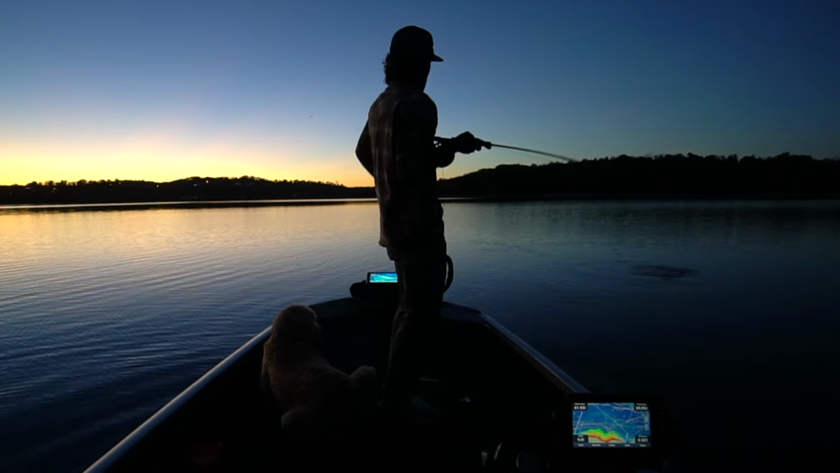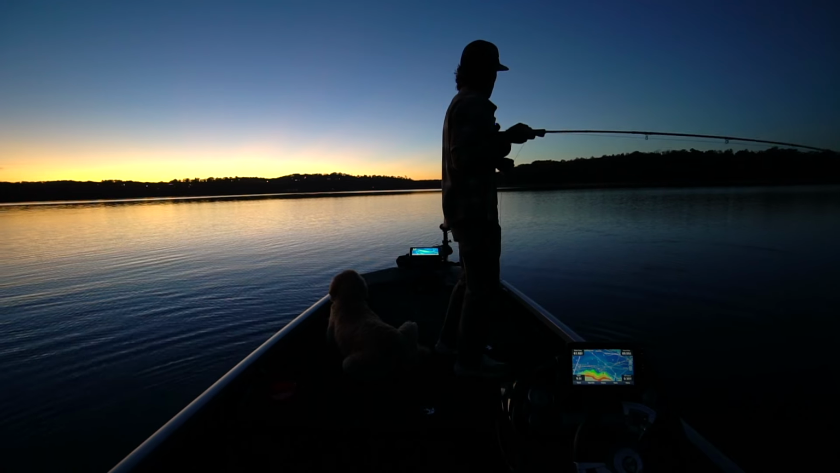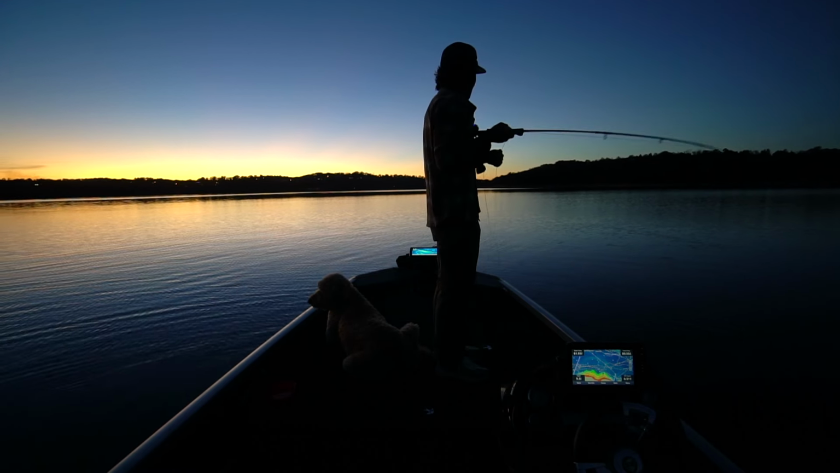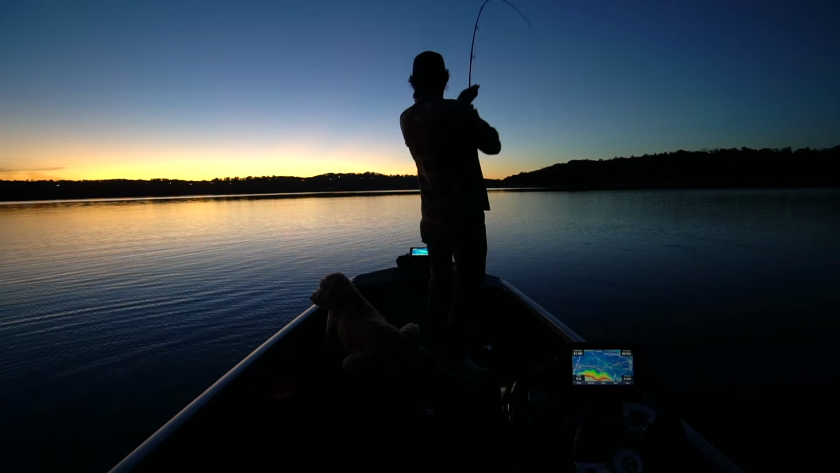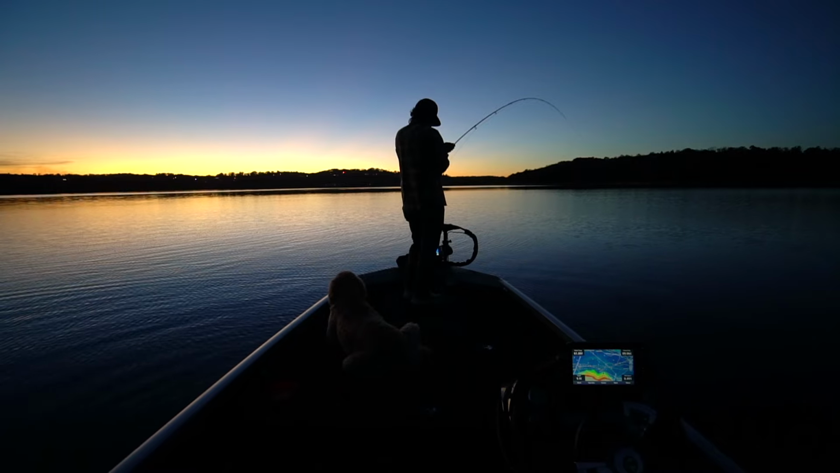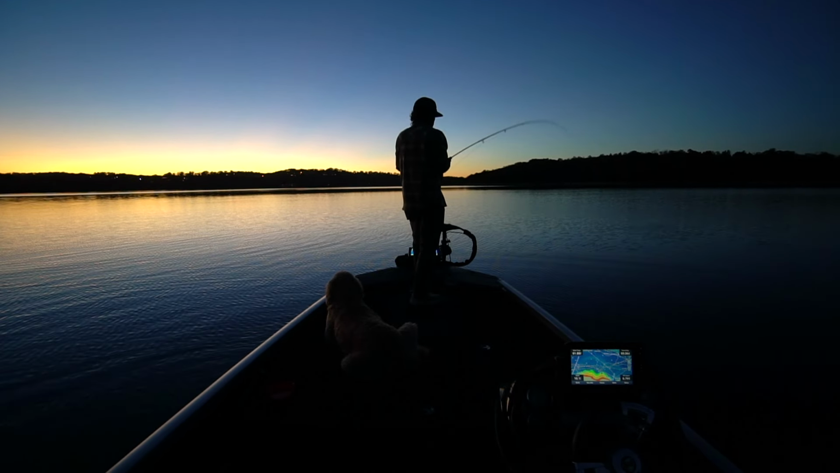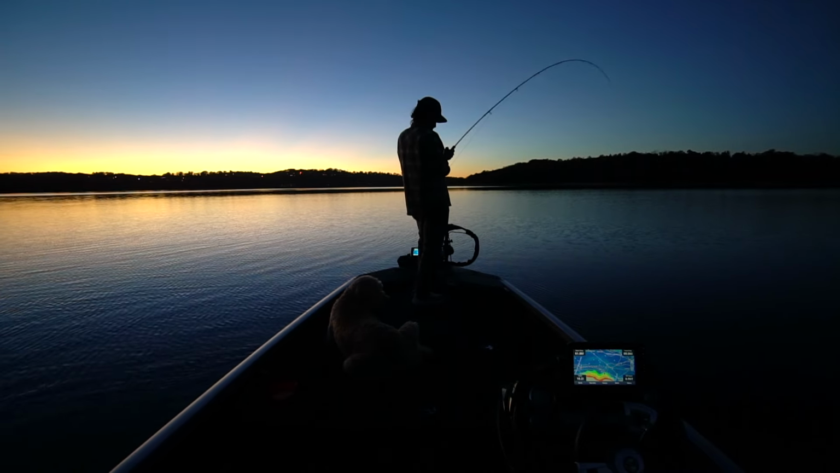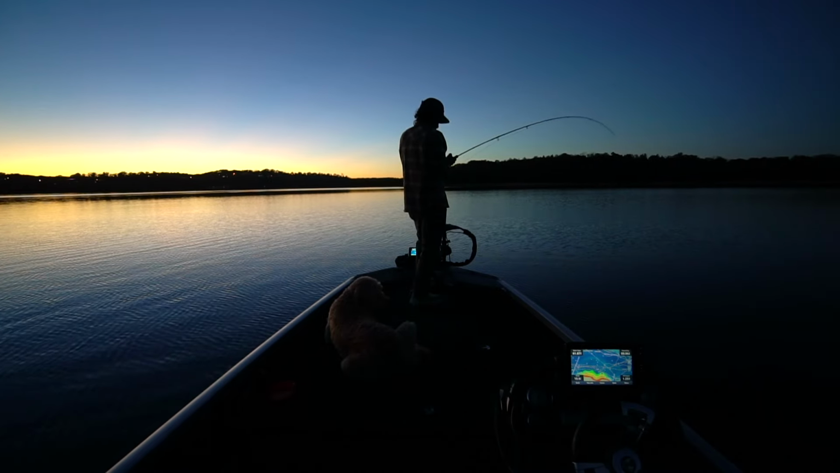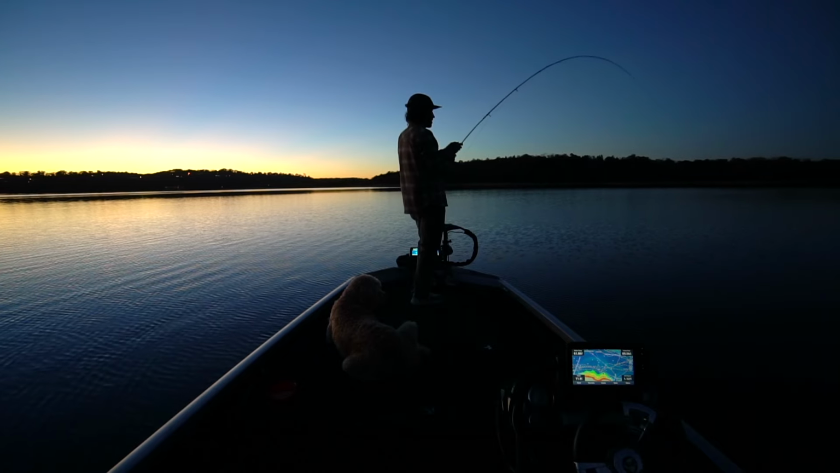Let's go, dude. Let's go. Oh my gosh. Holy cow. Holy crap. That's a large one. That is a large one. We got to be careful with this one. At least it feels big, like it feels heavy.